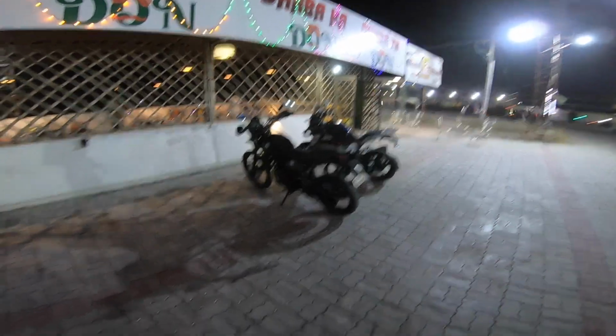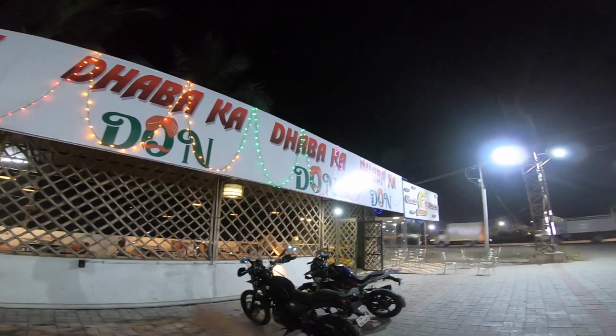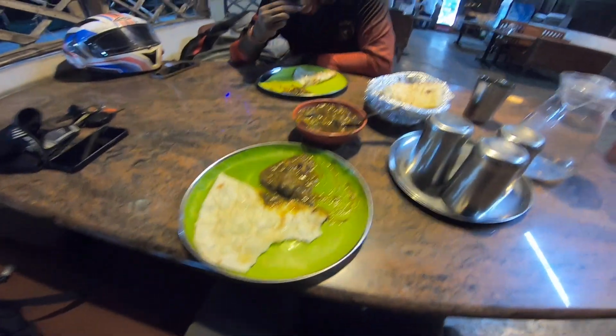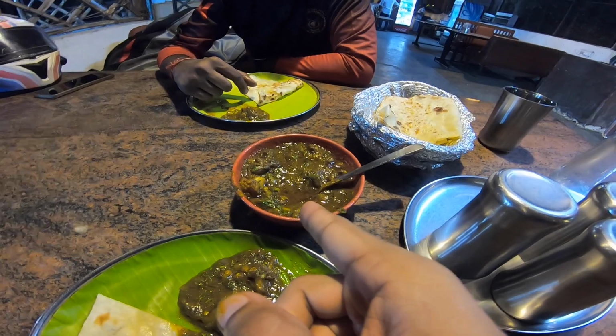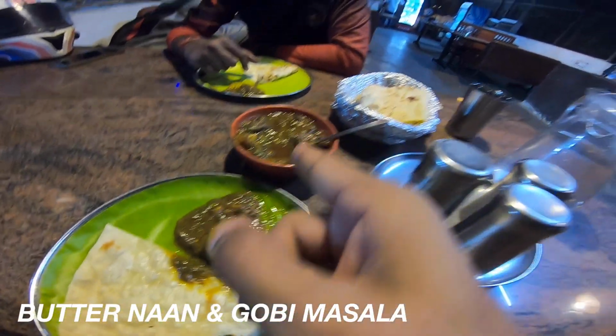Yep, so that's today's business. Having food here and then heading back home. That's about it. A quick short ride, night ride of sorts. That's Bharat, and this is gobi masala and butter naan and gobi masala.